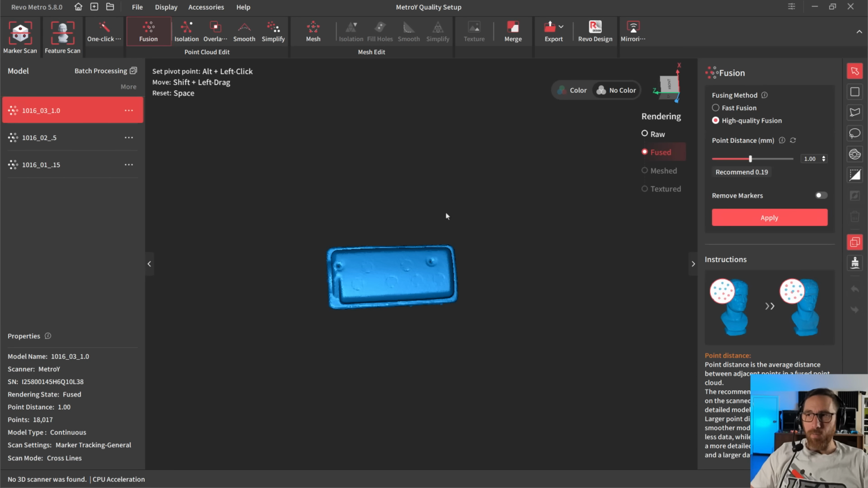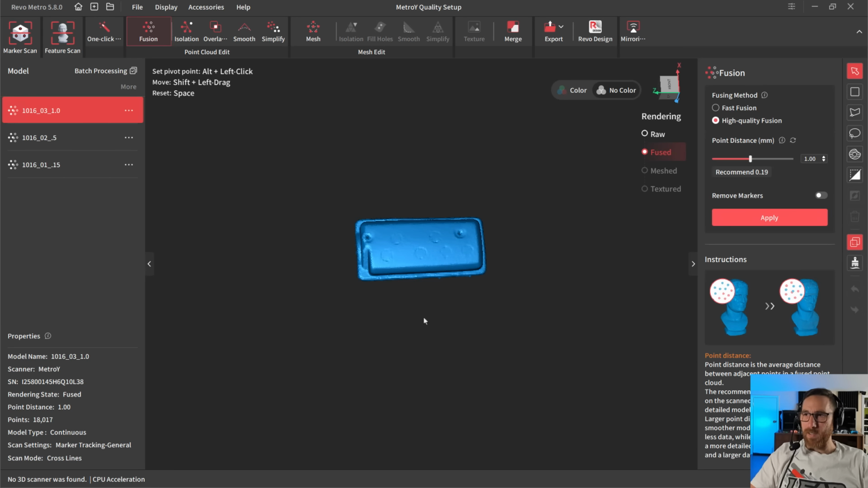Now that we hopefully understand that, the next step in this process is to do some of these other steps in the point cloud area. So we've got isolation, overlap detection, smooth, and simplify. In addition to smooth, we also have a smoothing brush that we can use over here. Now, what I will say is that we also need to be careful with how we approach these settings, because some of them, like simplification, I found will give us a worse result when we move to the mesh.